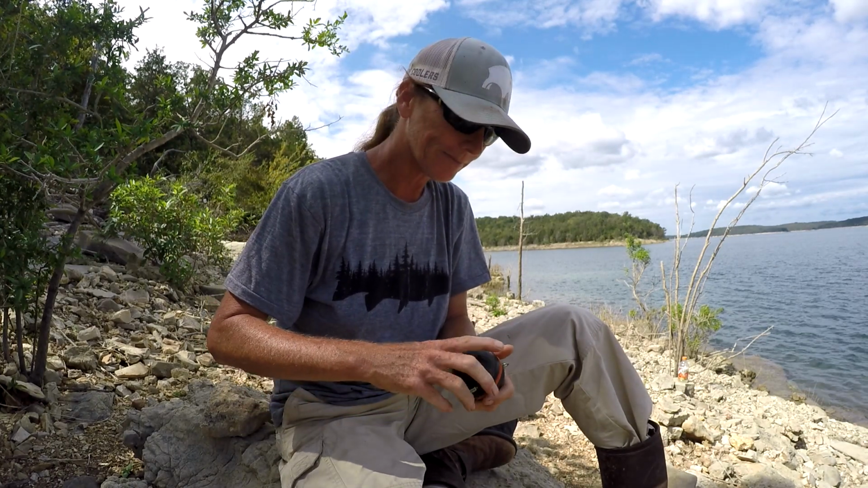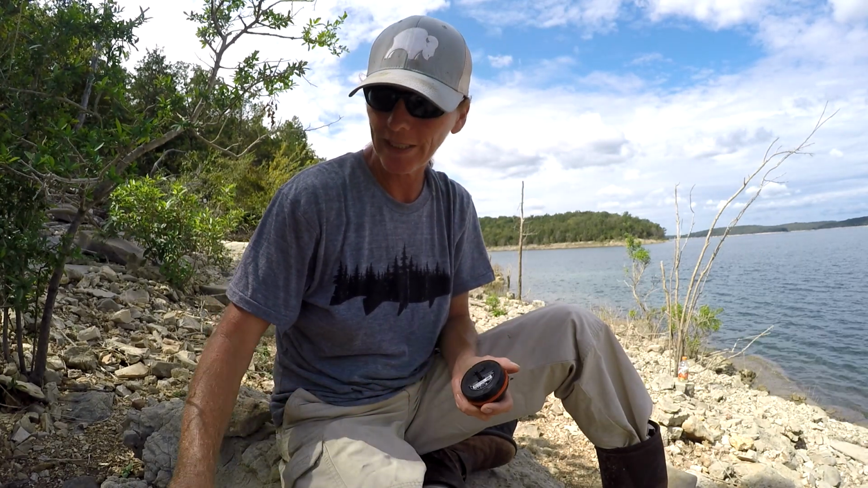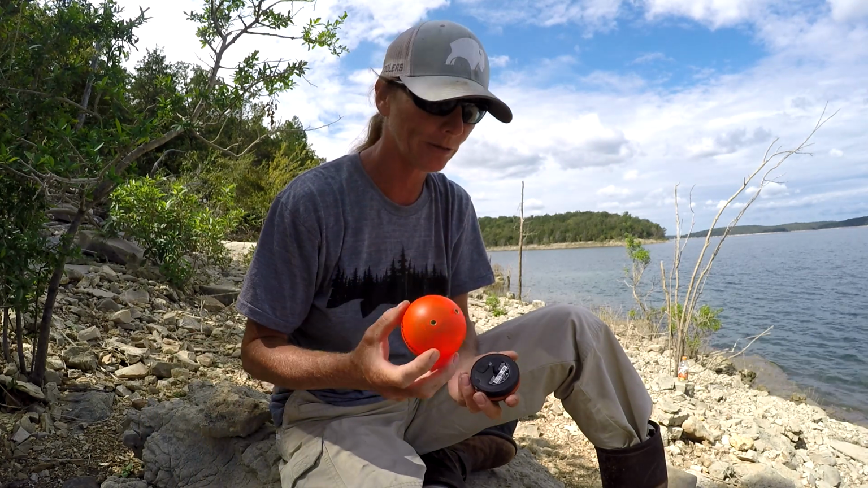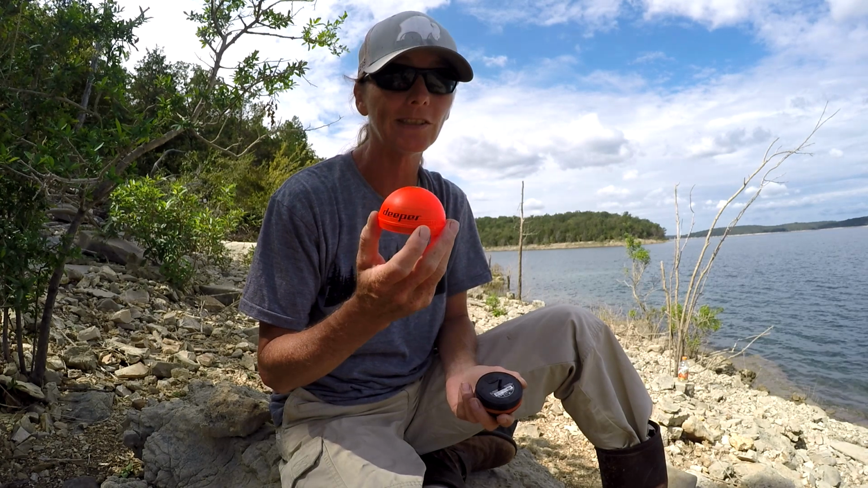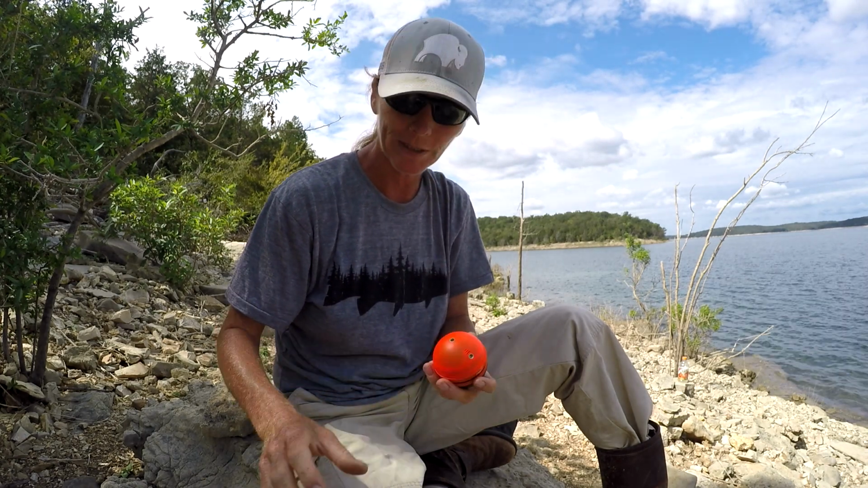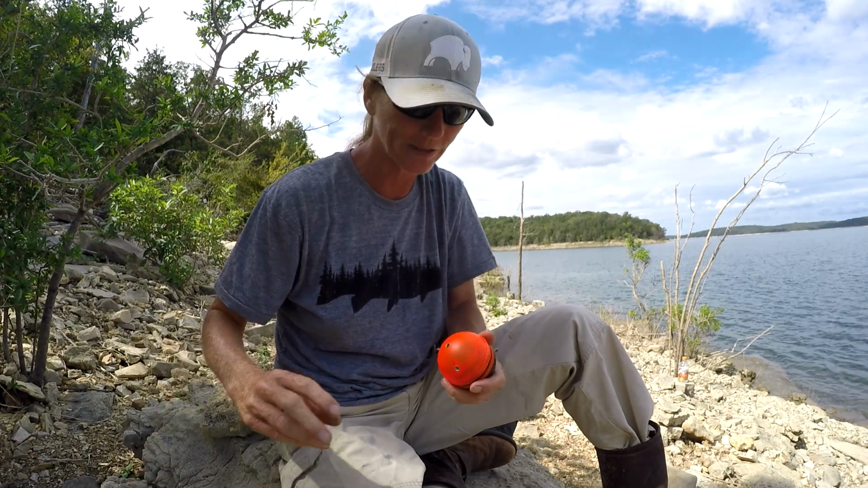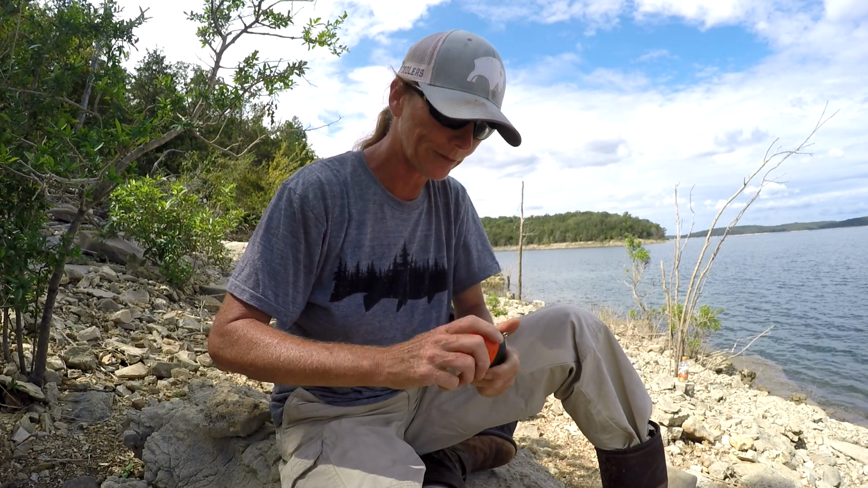Another thing I'll mention is I would spend a few extra bucks and get the translucent orange cap for night fishing. It's also very easy to see during the day. I mean, you look at the water, no brainer right there. So definitely go for the orange cap.